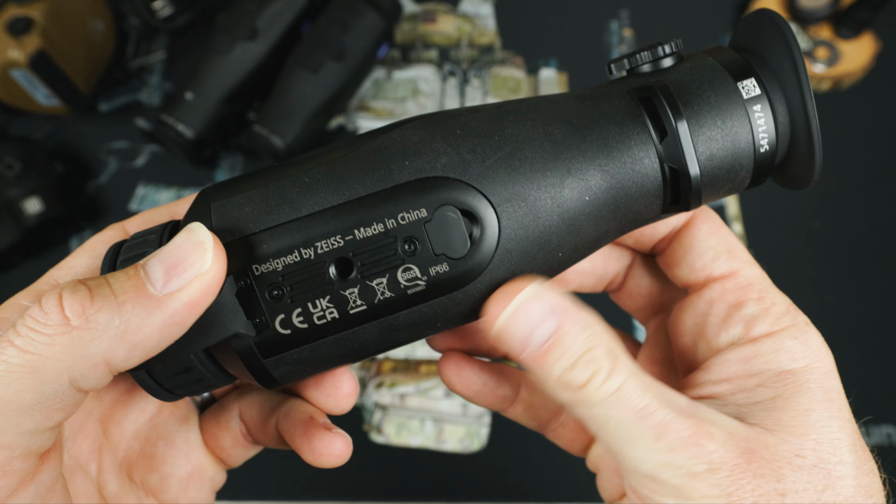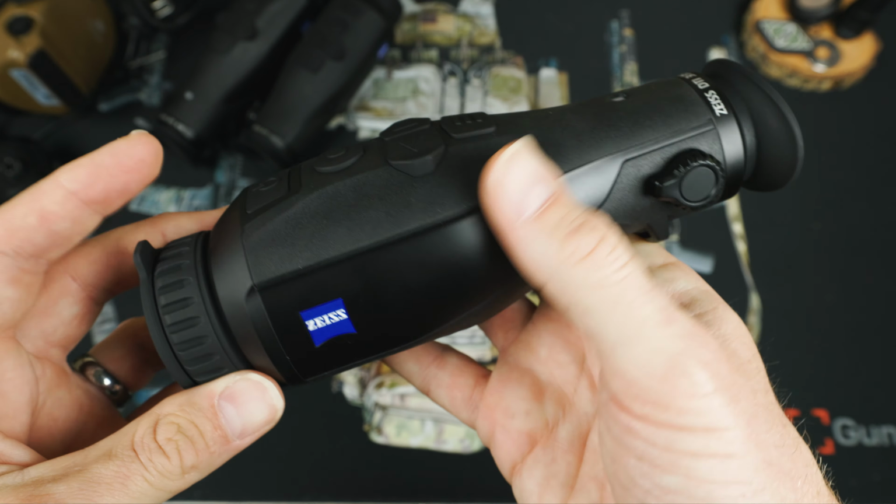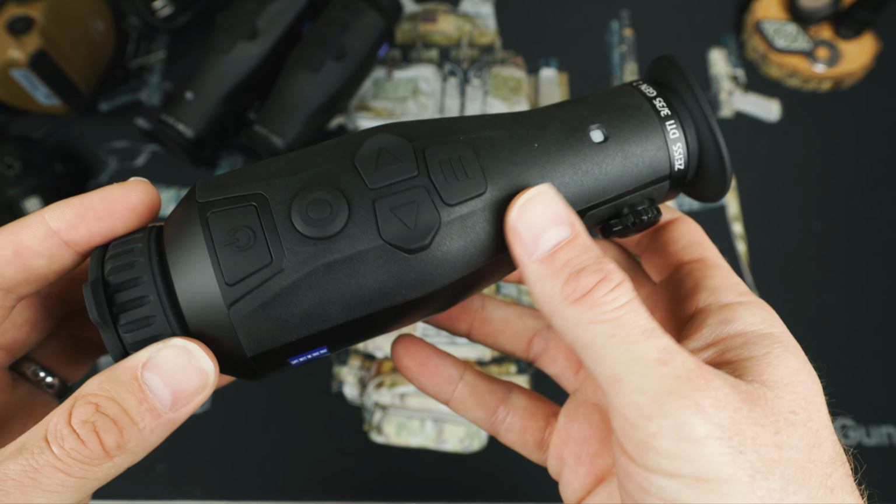We also notice the entire bottom of the device has this rubberized coating to give a really positive grip in the hand. The same rubberized coating also flows into the top of the handheld device to give a really great feel to the entire system.